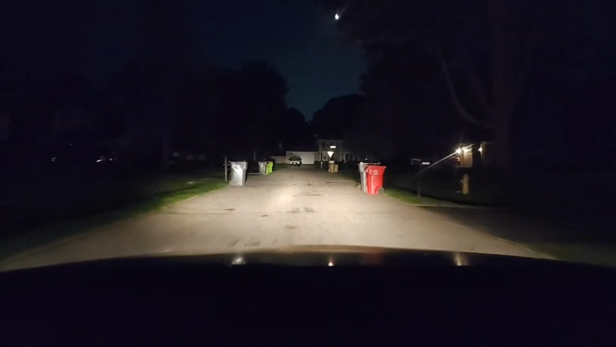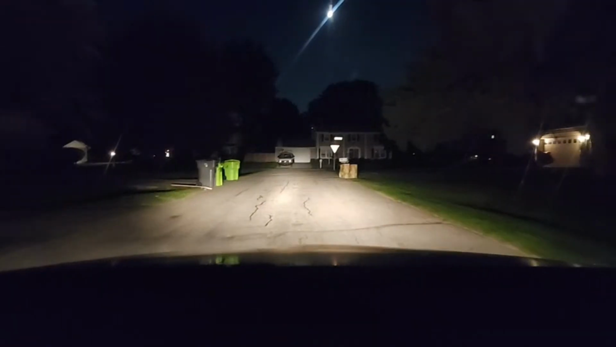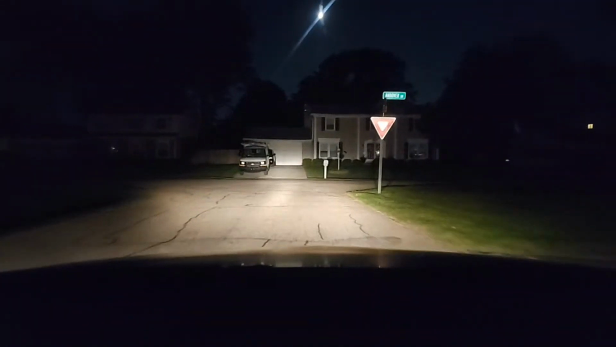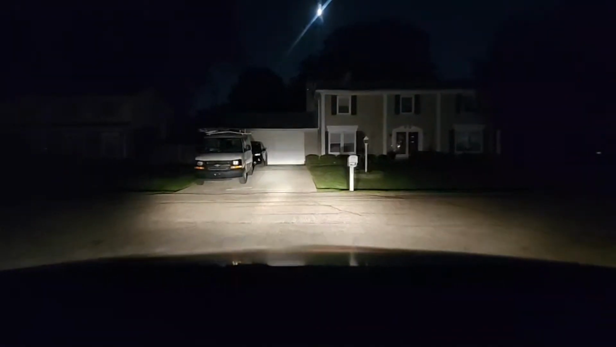The first thing I did was turn on my high beam headlights. We're in a really nice middle class neighborhood. There are very little lights here, so you got to be able to see, and we're going to turn on our high beam headlights. I believe I'm going to make a left. I do not want to get lost.